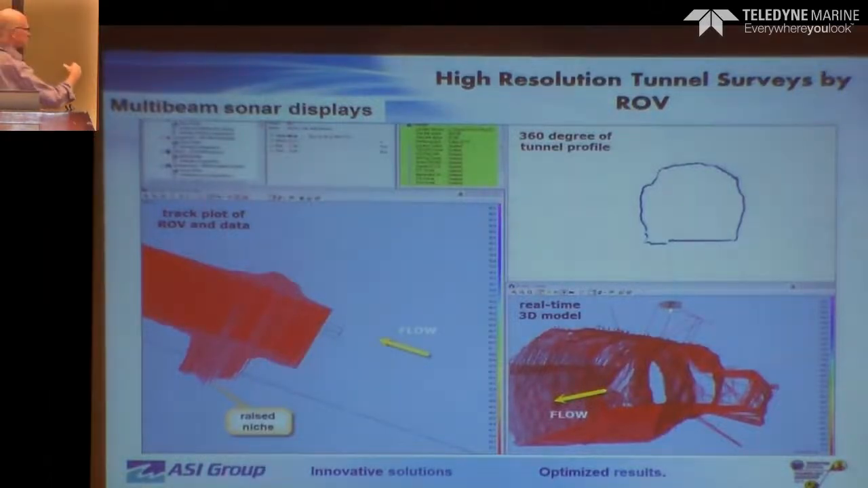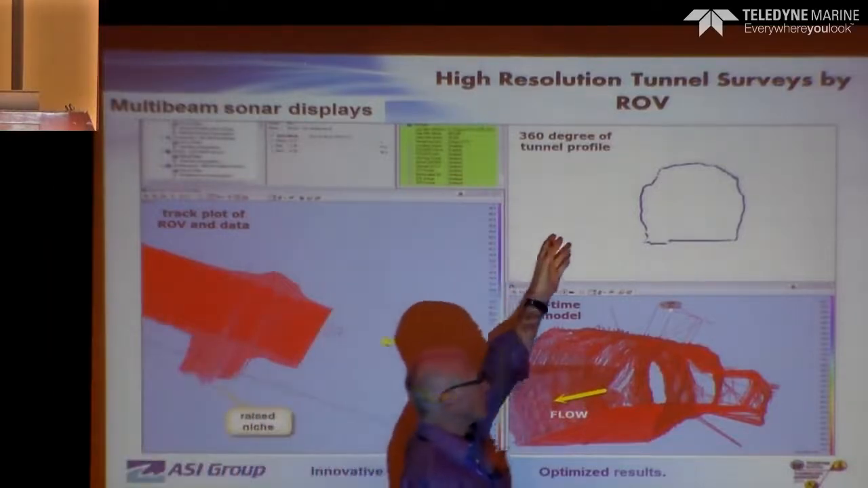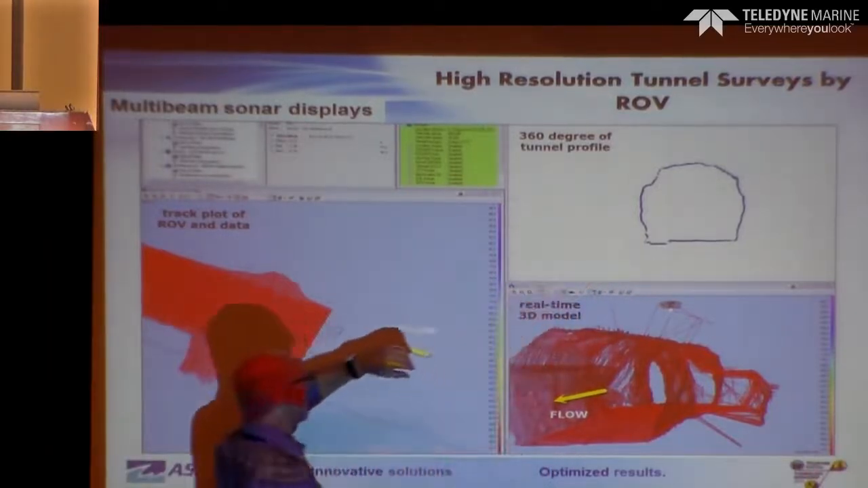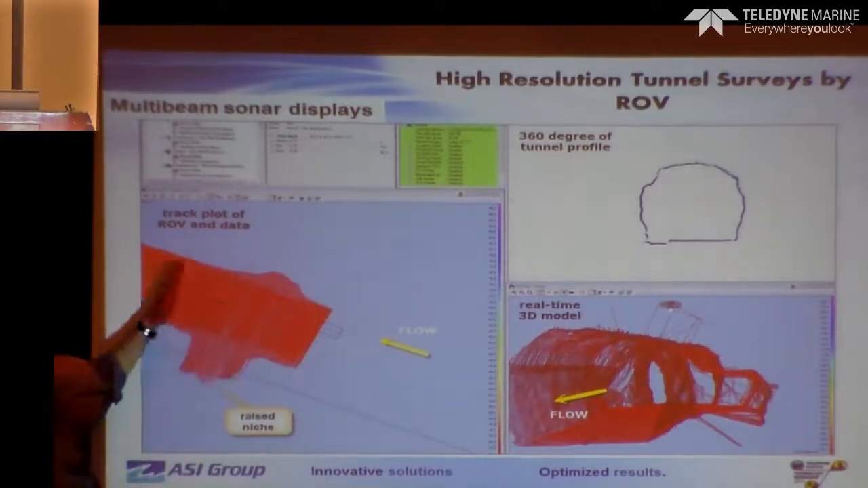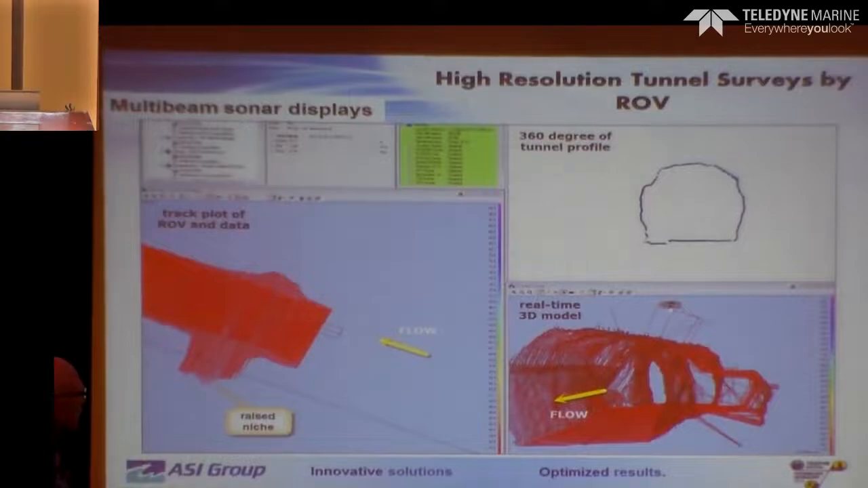Over on the multi-beam side, we do use all screens just to be able to monitor each individual head and the data coming back. But this is the general view that we use. So we get that instantaneous 360-degree profile that comes up. This is more the track plot, but this is the multi-beam data as it's being generated. You can see where that niche is over on that right side again.